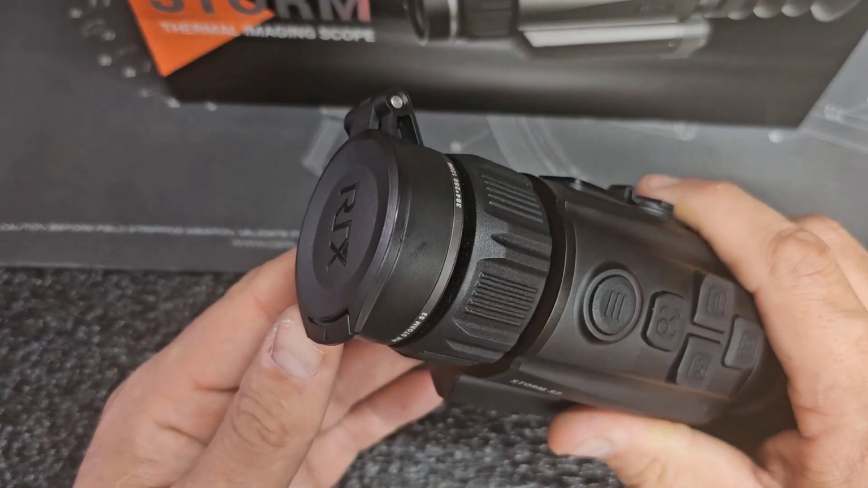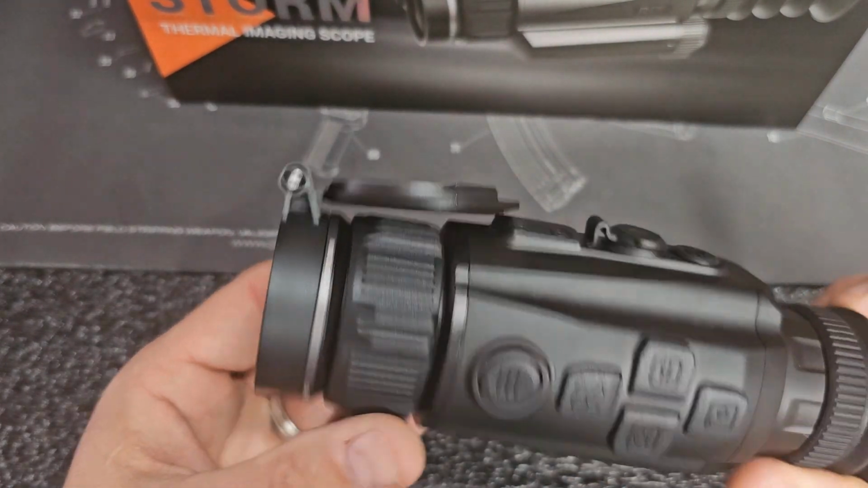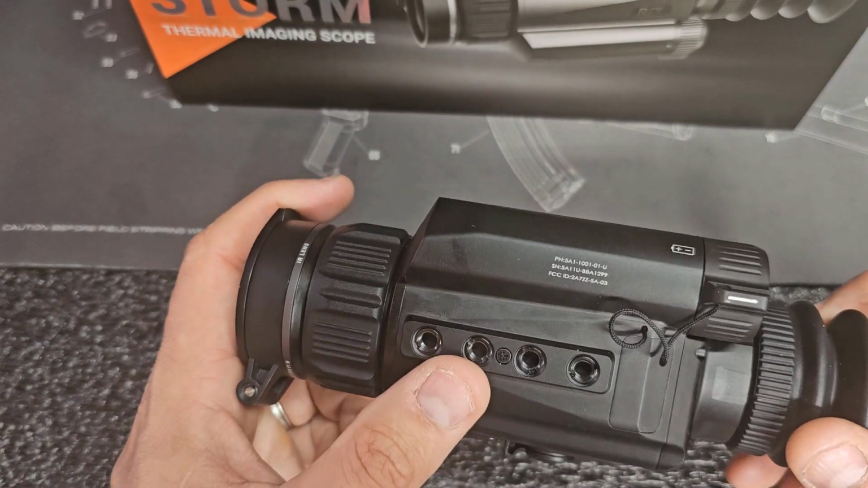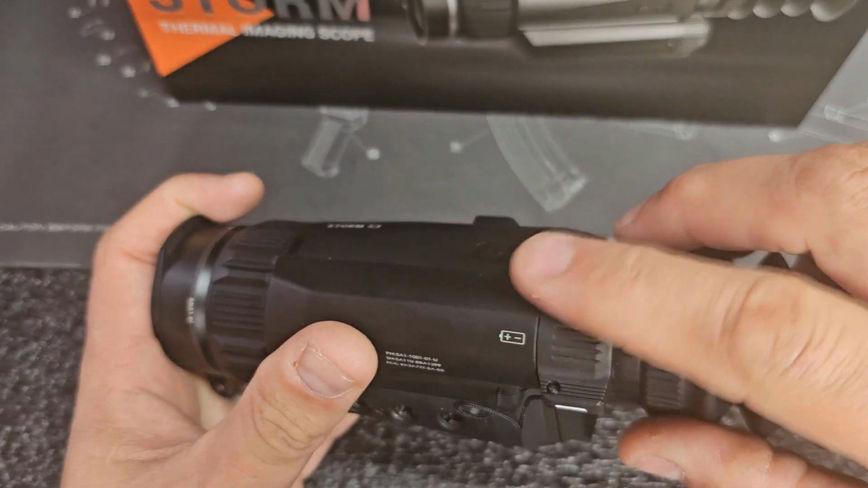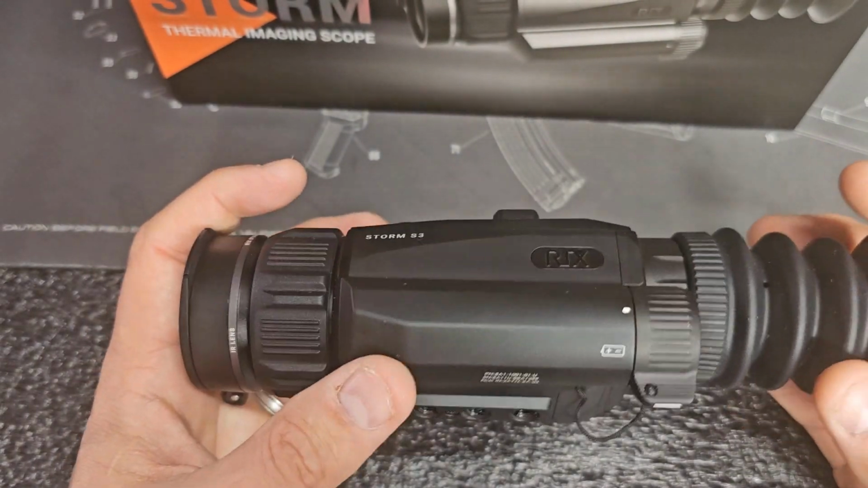One cool little feature, the front cap here. It springs open, and then it's got some retention there, so it doesn't flop around if you have this unit out in the field. I really like that. The addition of the QD mount, so it's easy to remove. You can take it on, take it off. The battery compartment here, I like the fact that it's captured. You can unscrew this in the field, switch out batteries if you need to, and you don't have to worry about losing your cap.